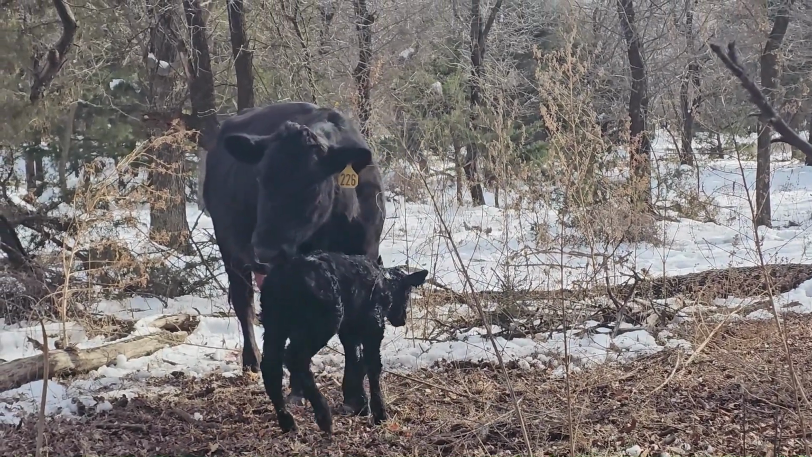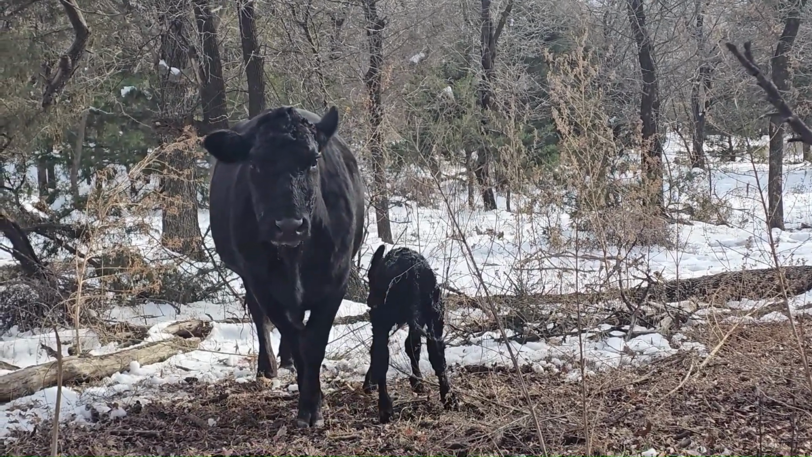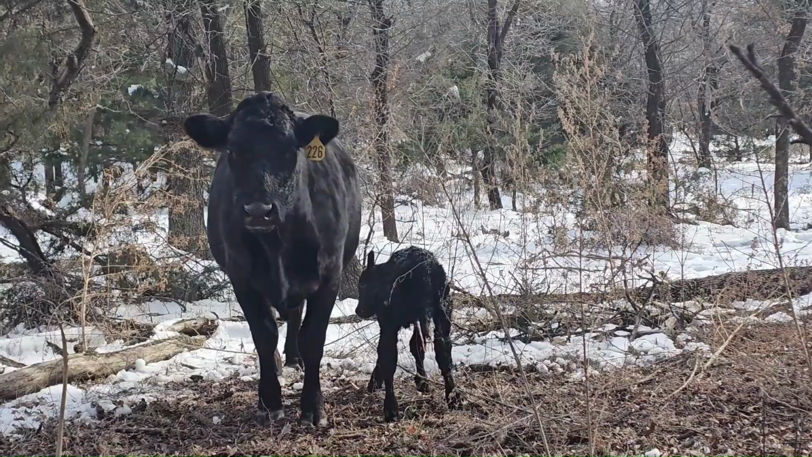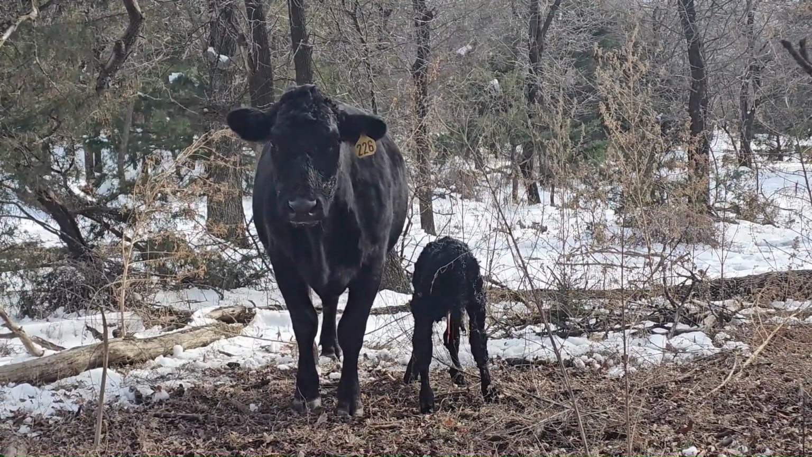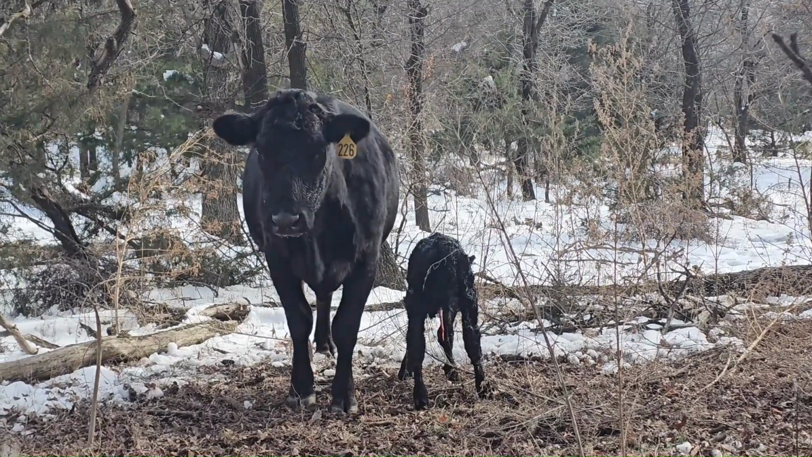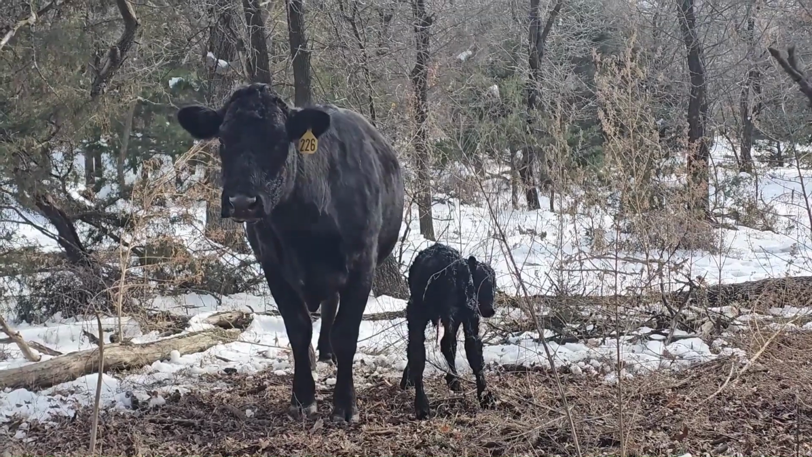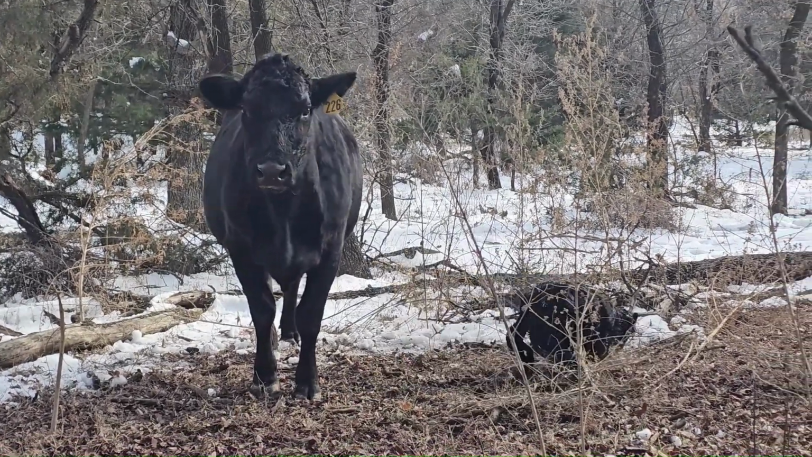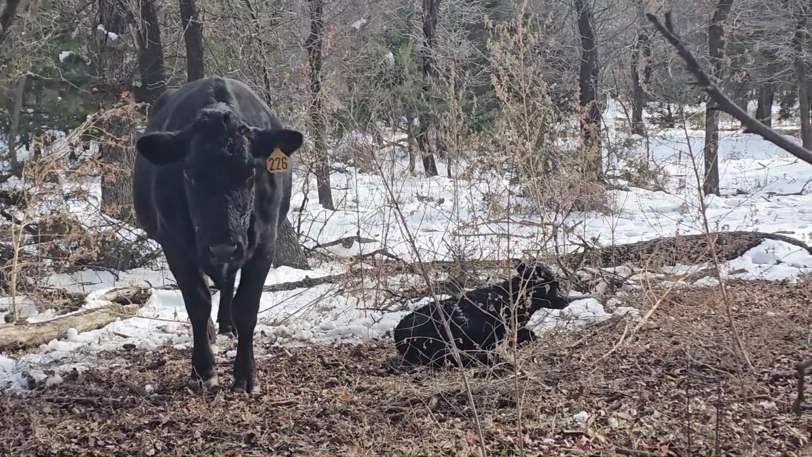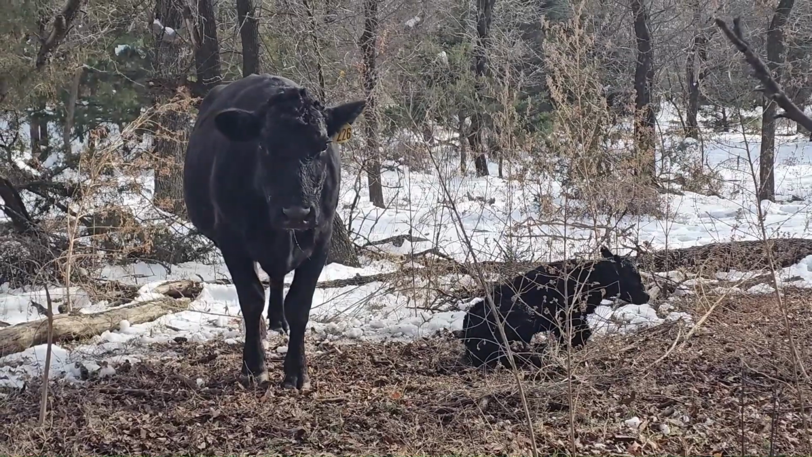And I tried to walk up there and was going to help clean him off or her off just a little bit better. And Mama did not want me getting any closer. I'd like to help dry it up just a little bit, but she's doing a good job of mothering. He's got a full belly of milk. The thermal drone helped find him without doing a lot of walking around, wobbly legs going back to lay down there. And Mama doesn't want me getting closer for right now.